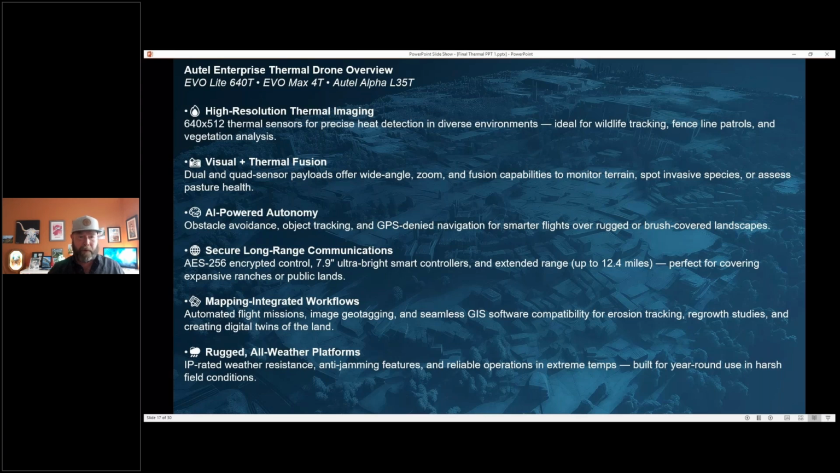I know a lot of people are concerned about encryption and data, and I won't get into that too much. Again, the range is 12.4 miles on these drones, but I know with law enforcement and all the politics involved in drones, having your data secure is important, and Autel has a lot of good stuff they do. So mapping, geotagging, I kind of already talked about that stuff.